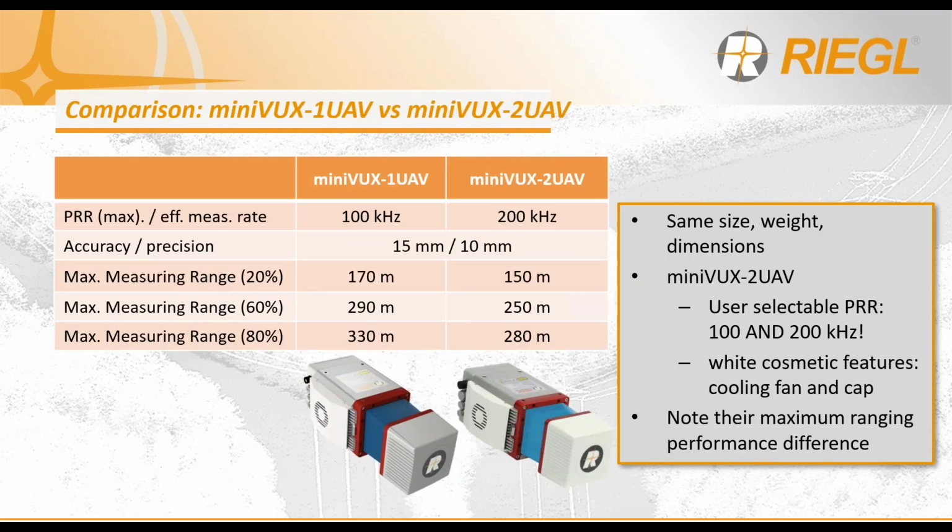If we compare the two, the miniVUX 1 UAV and the miniVUX 2 UAV, more or less everything is the same size, same weight, same overall dimensions. However, the miniVUX 2 UAV is offering a user selectable pulse repetition rate of 100 kilohertz and now 200 kilohertz.